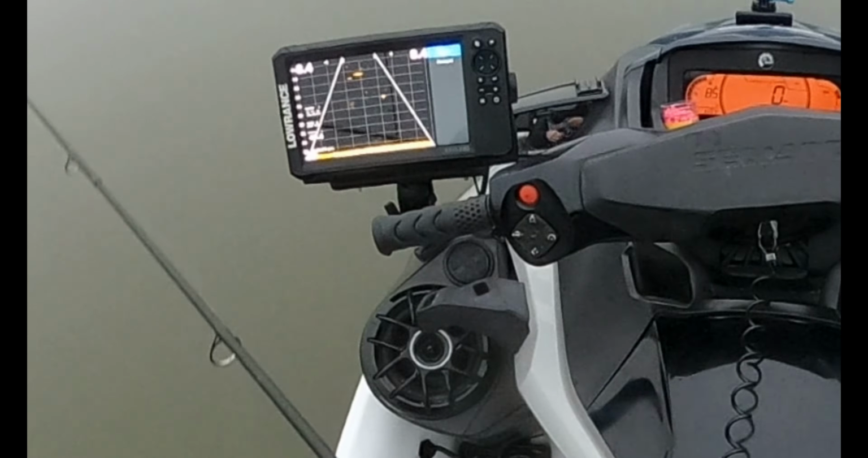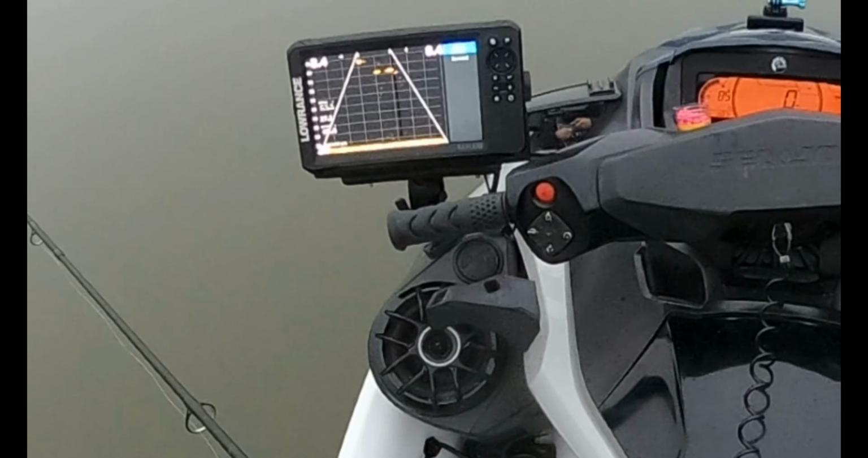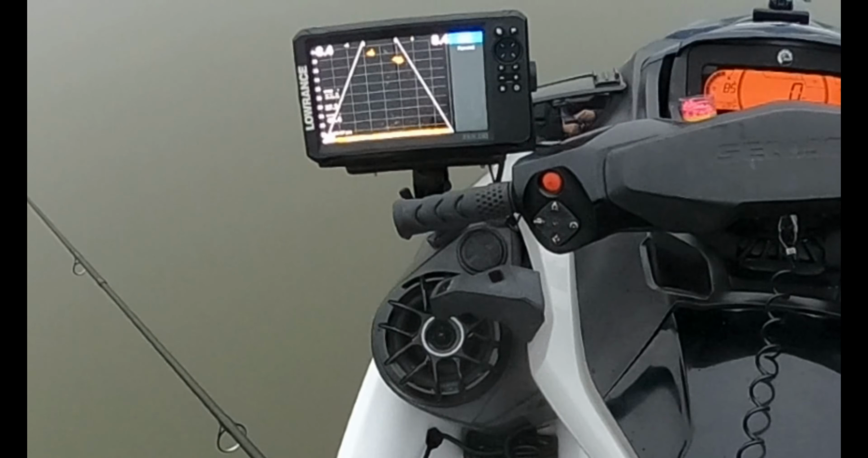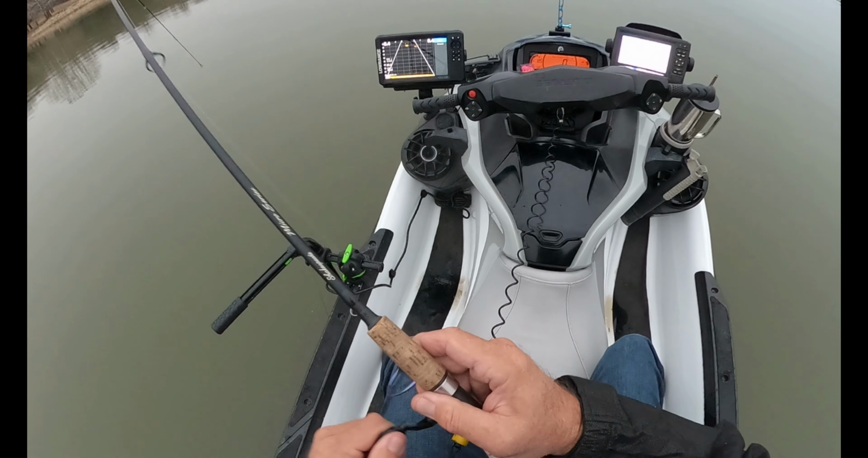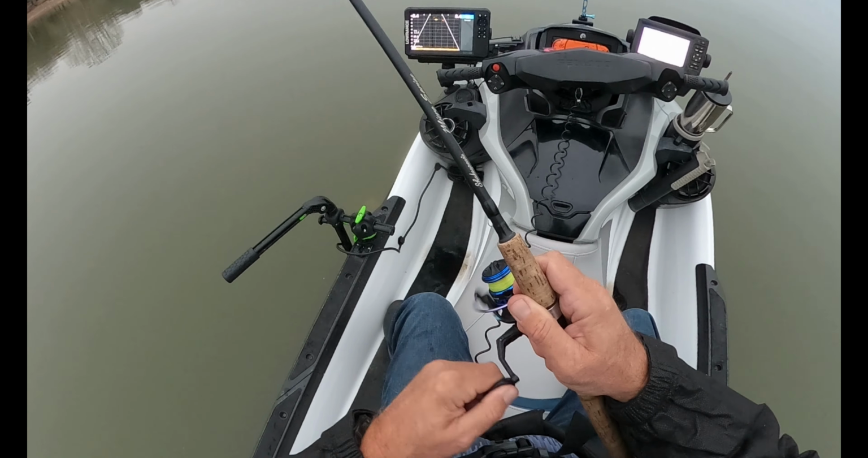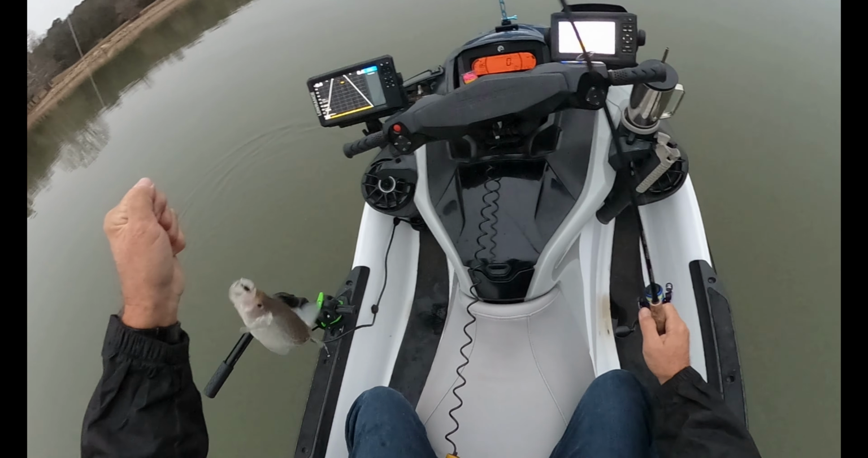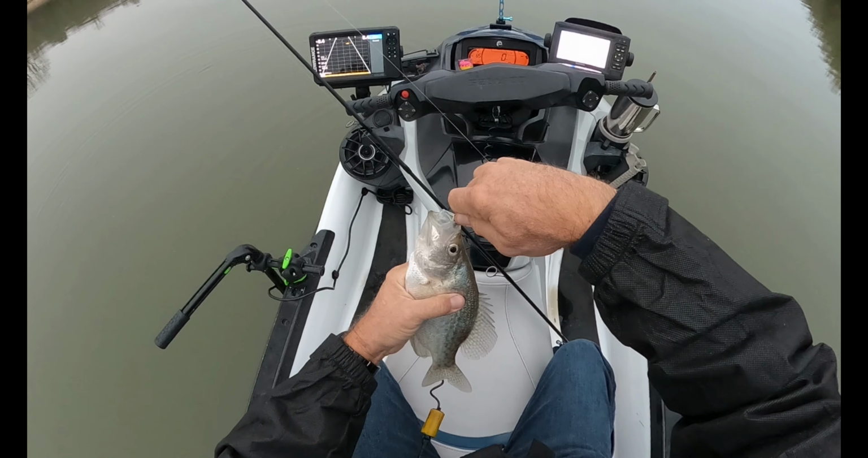Oh, here's one. On. He's on. Oh, there's a little bit bigger one. Oh, that's a crappie. That was a crappie hauling butt through there. Look at that. Oh.